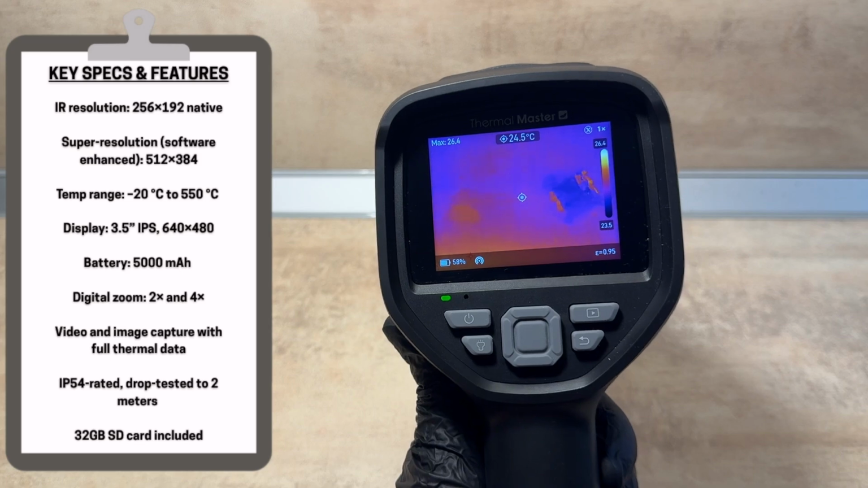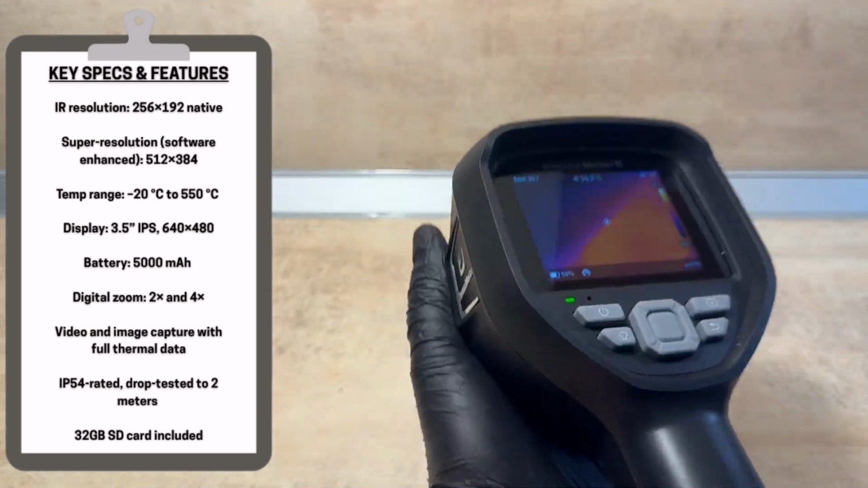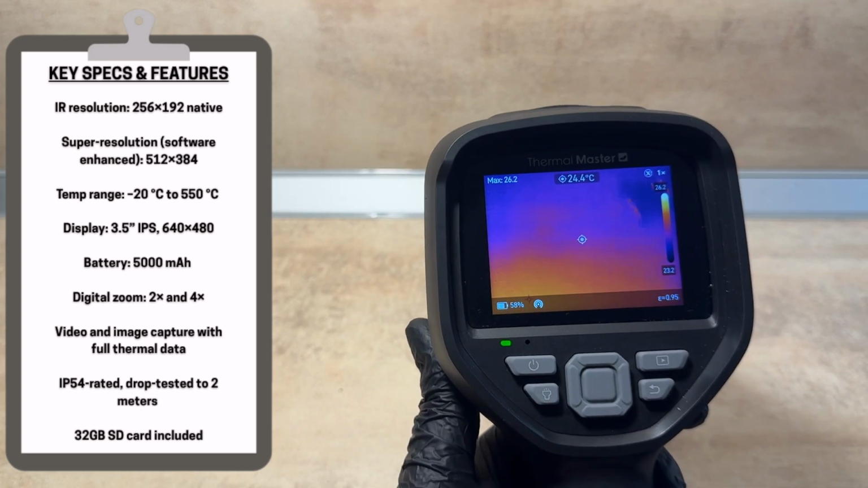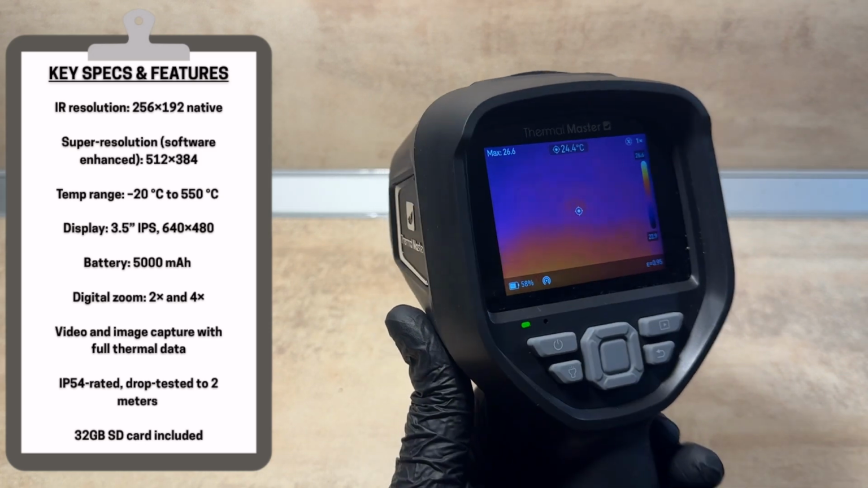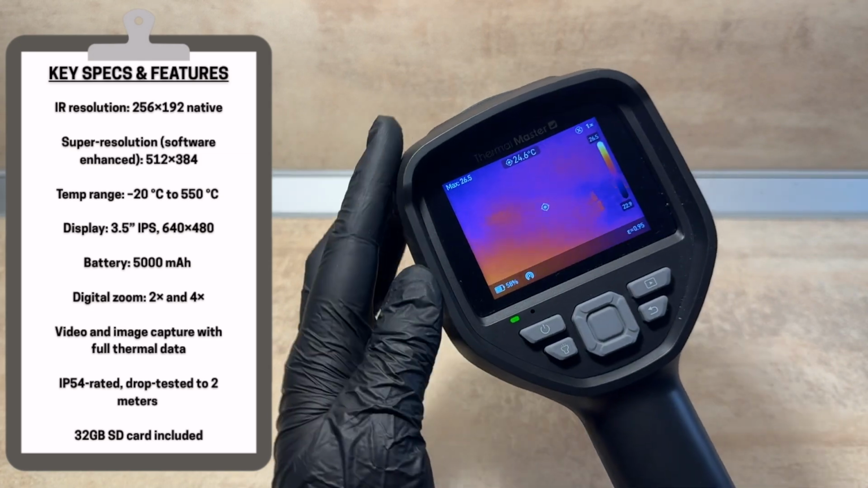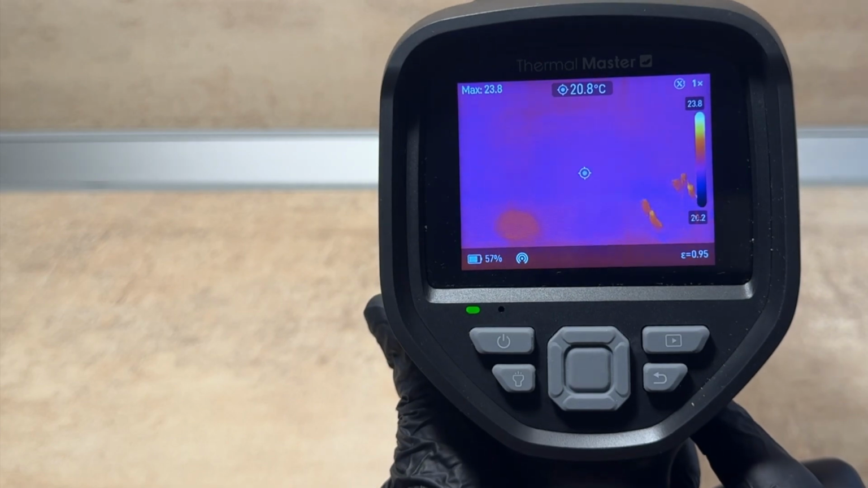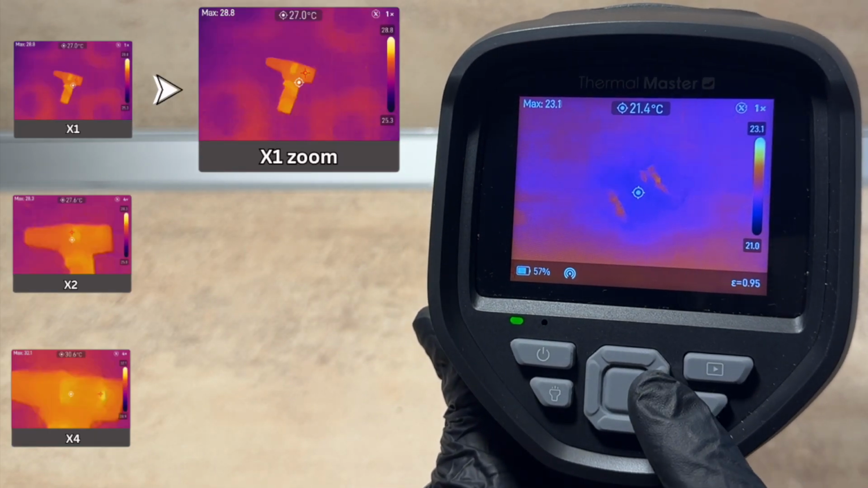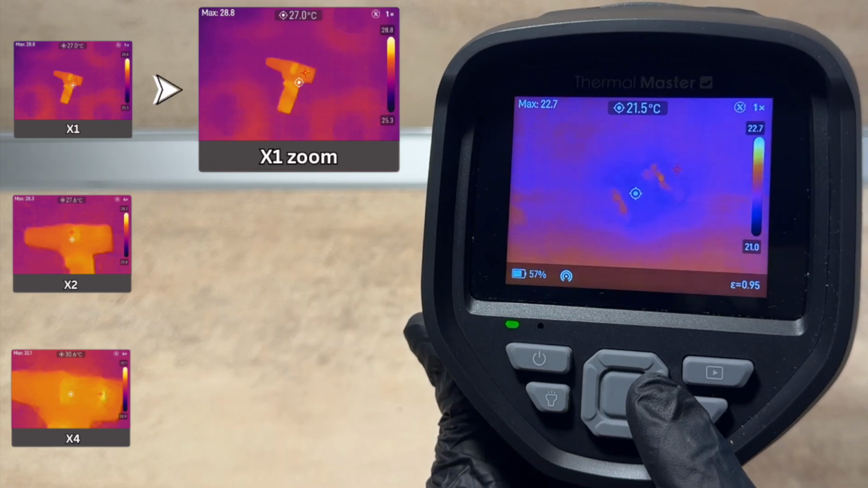Though I'm not planning to test that part myself because honestly, I just like this thing way too much. It comes with a 32GB micro SD card already installed, so you're ready to go right out of the box. Finally, let's not forget about the digital zoom feature, which is useful to have. However, the more you zoom in, the more the image quality tends to degrade.